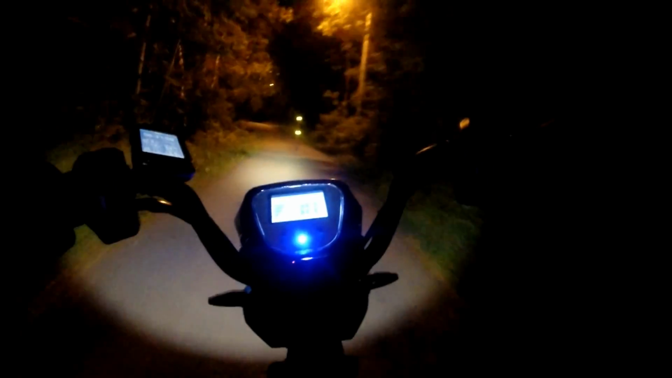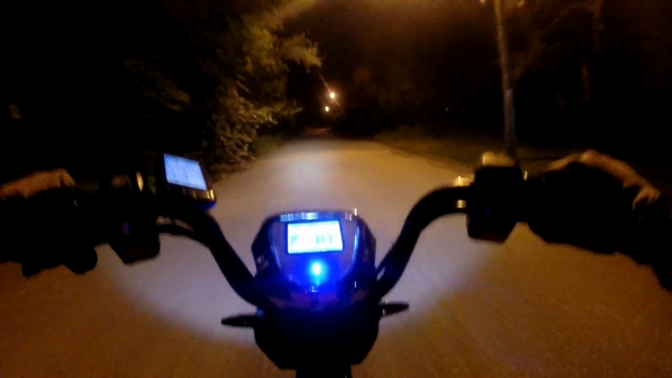Underneath the Harbour Expressway. Alright, so now basically it's pretty much mostly gradual uphill on the way home, so that should have a detrimental effect on our average speed. But it's pretty gradual most of the time, so it shouldn't be horrible.